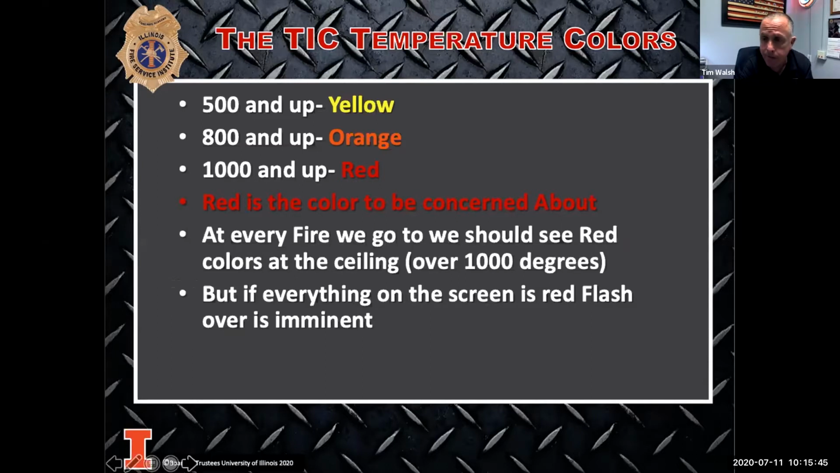Everything that we've learned from the studies that we participated in with Underwriters Laboratories and everybody else, this is not a new technique, okay? Jeff and I have been doing this for a long time. This is the way that we were trained. There's a reason we carry 500 perfectly good gallons of water on a fire engine. It's to be used, okay? It's not to be driven down the block. It's to be flowing water and used. So flowing water changes conditions in the building for the better always, and you have to remember that. This is a camera class, but you have to be able to lead out. You have to be able to flow water.